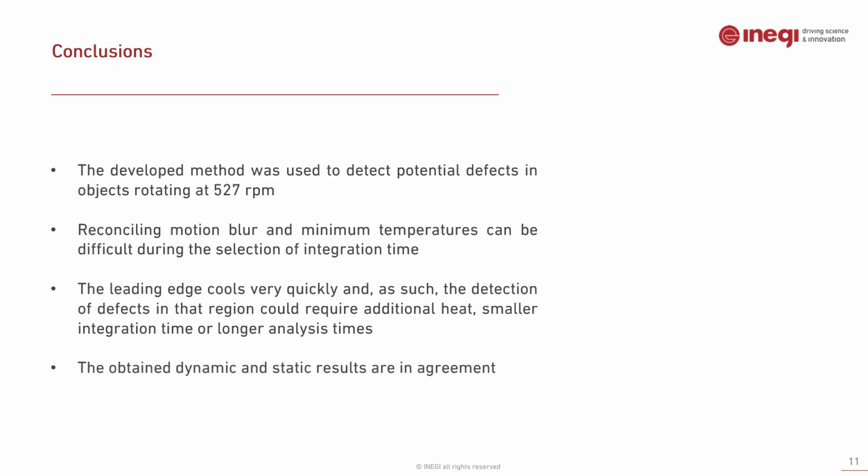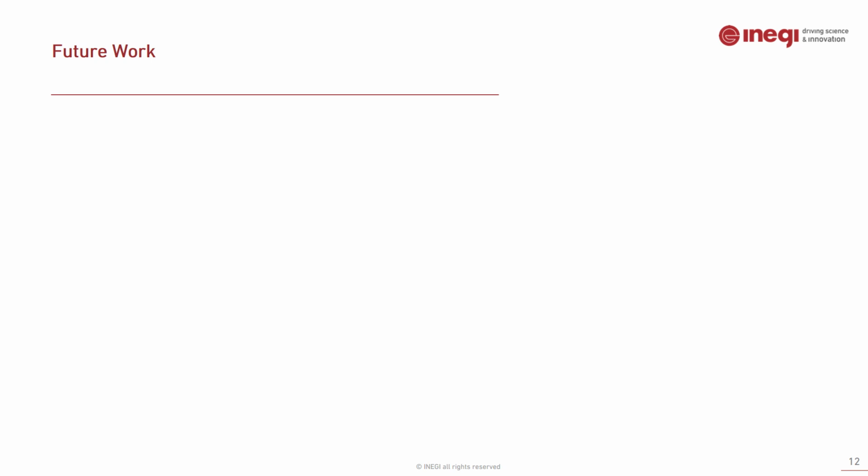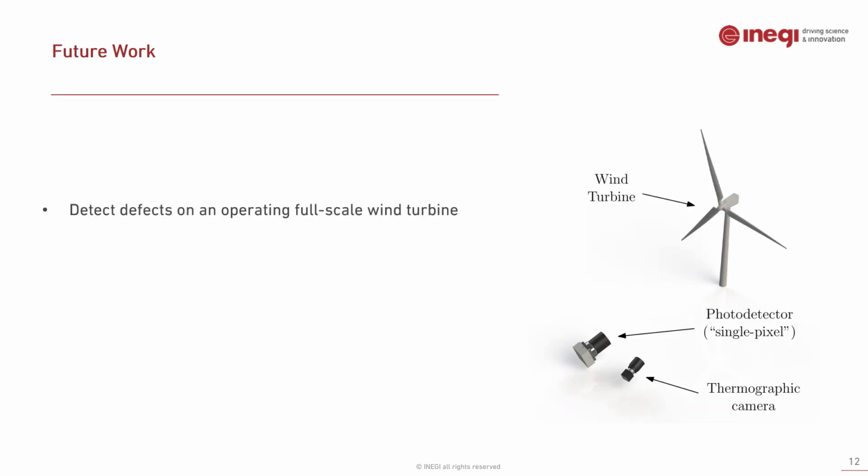In general, the obtained dynamic and static results are in agreement, and this approach also has a good feature for in situ measurements, in that all of the components can be placed in the same location. This is particularly interesting for a possible future work on wind turbines. For this, an approach like the one on the right will be sufficient. The whole setup can be assembled on the ground in front of the wind turbine, and the trigger system will be able to distinguish the wind turbine's blades from the background and trigger the thermography camera accordingly.